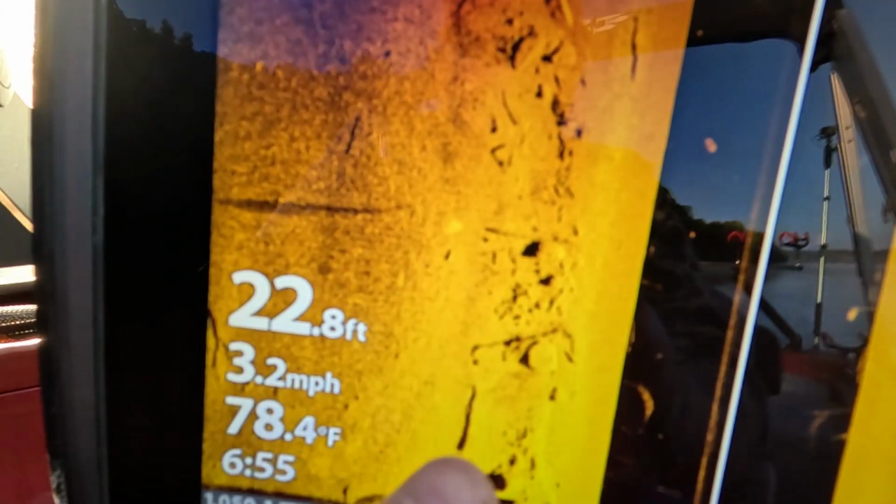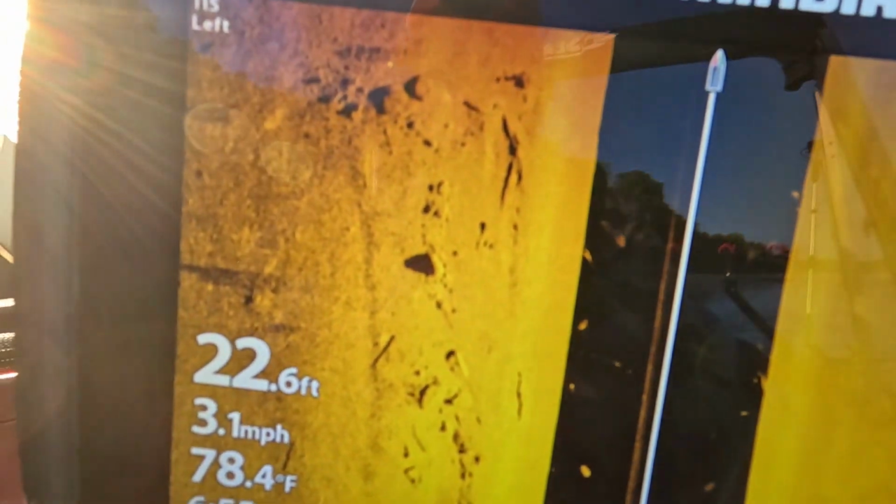Now we're getting back into a little bit of sand mixed in with it. Still got a little bit of rock. Now those big old rock piles like we went through just a second ago, that is not an area that I would drift unless I just absolutely had to.